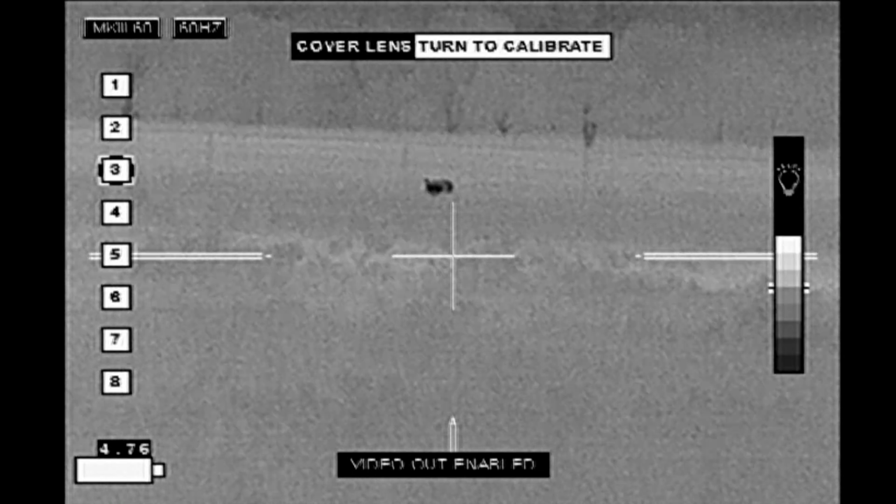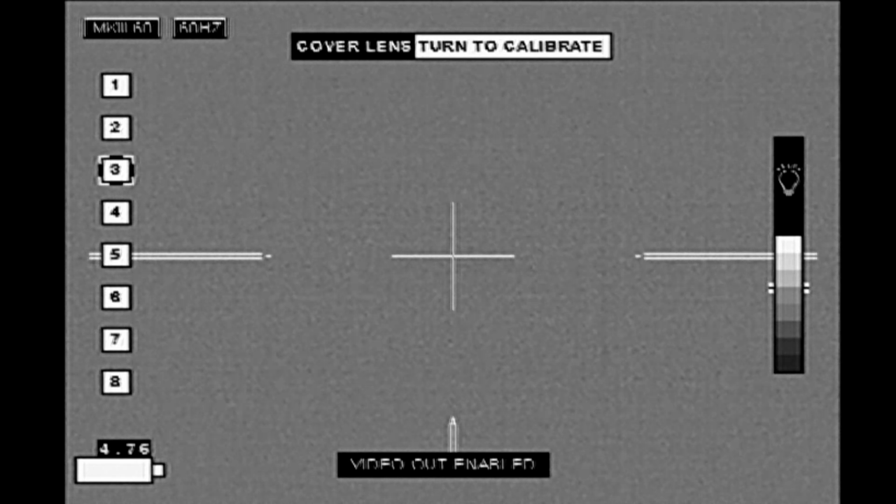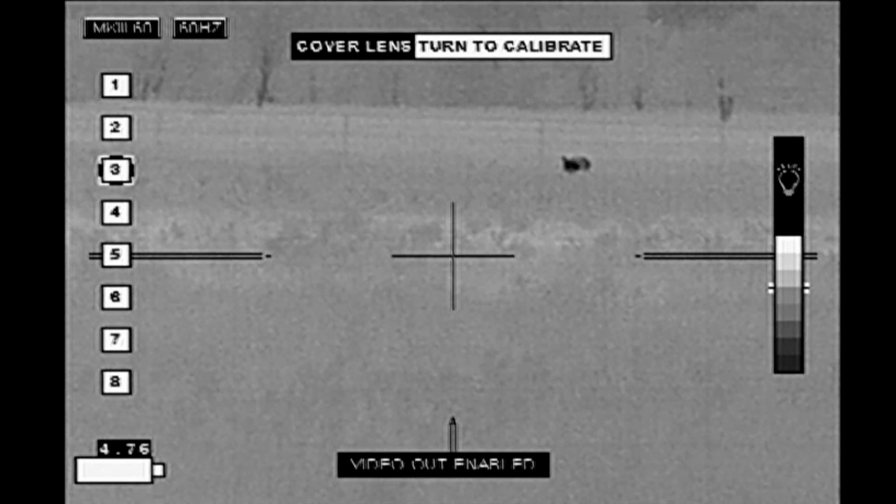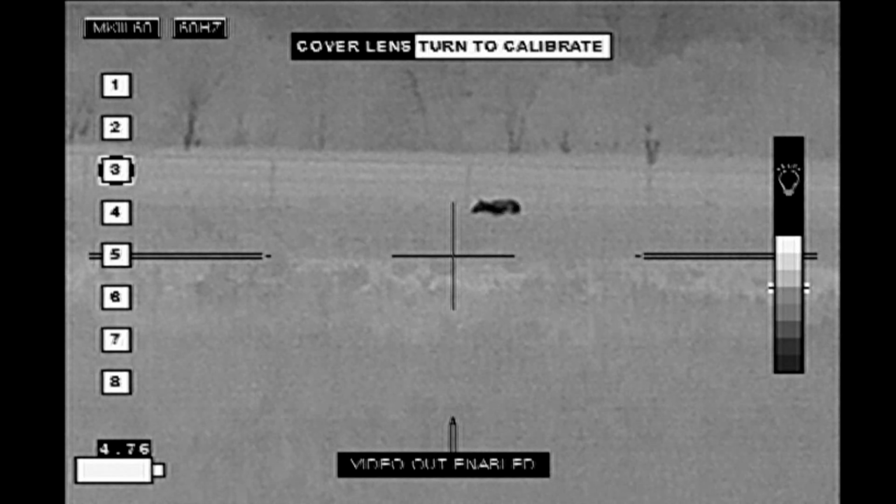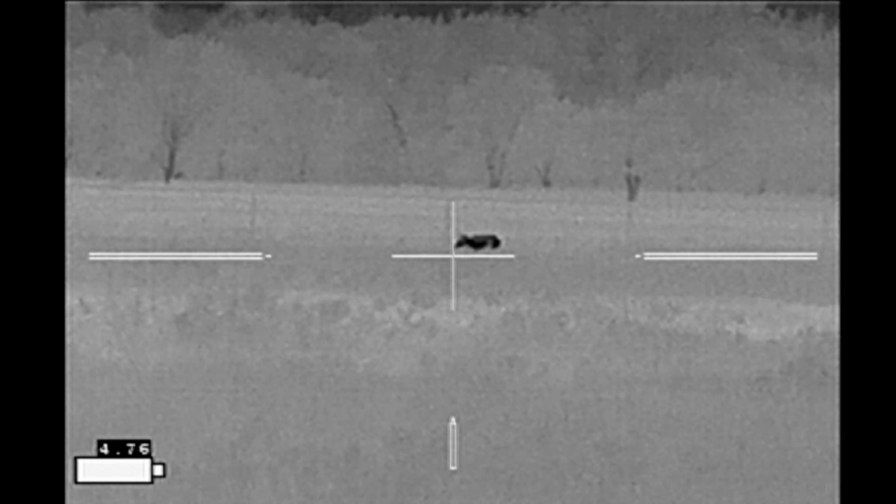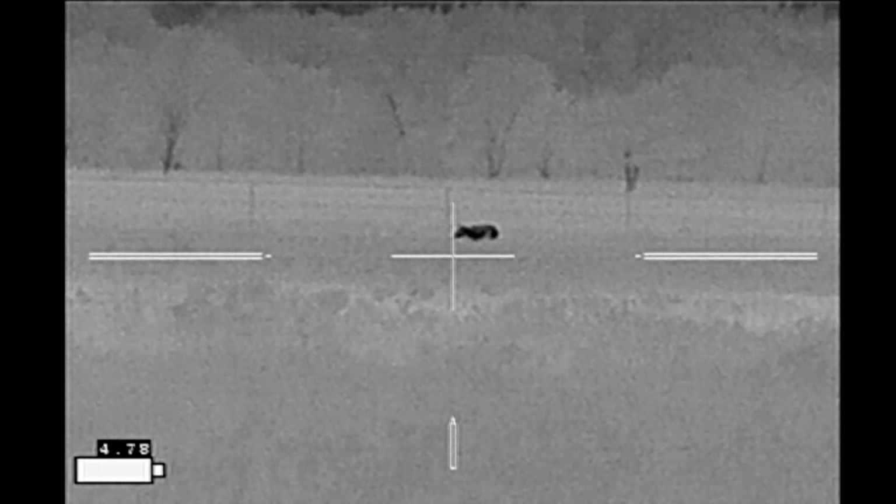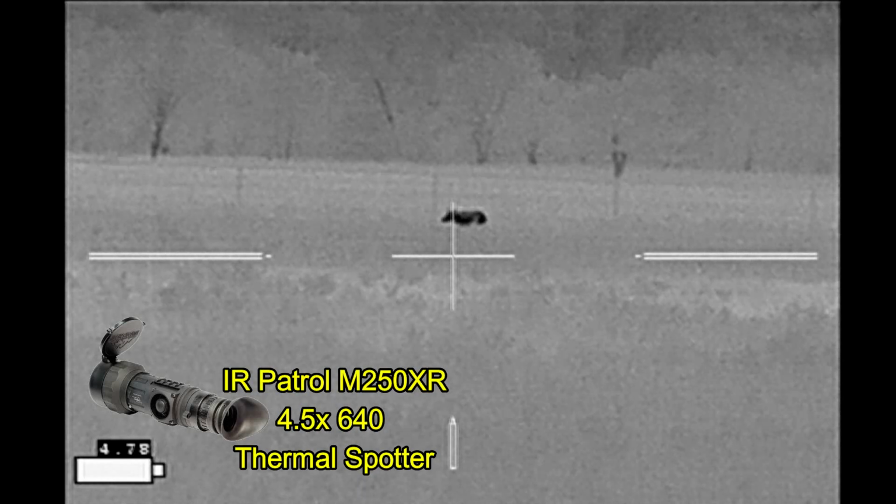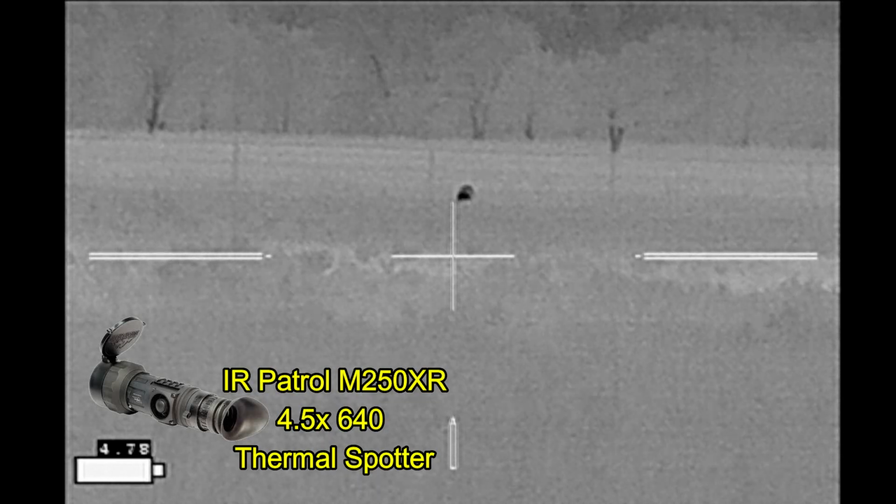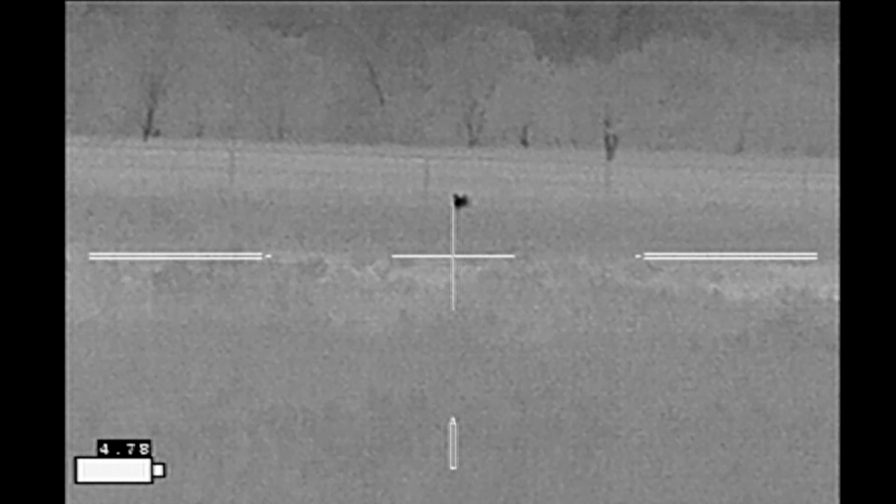And now I'm going to go ahead and nuke the image. That means I'm going to clear up some of the noise that builds up on the thermal sensor and hopefully improve the image at least slightly. For the vast majority of the time that I'm hunting, I am not scanning with my rifle and rifle scope. I use a handheld unit to do that. It's a lot safer. I'm not pointing the rifle at things that I don't intend to shoot. And also the handheld is a lot lighter than holding up a heavy rifle.